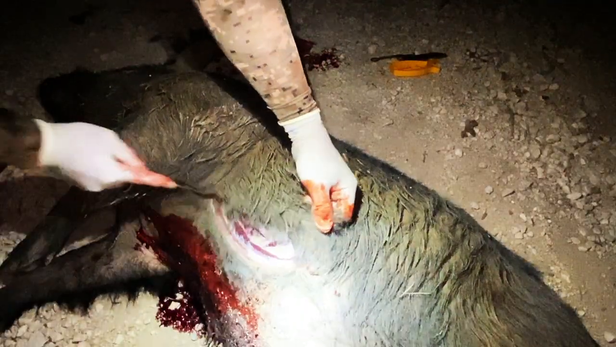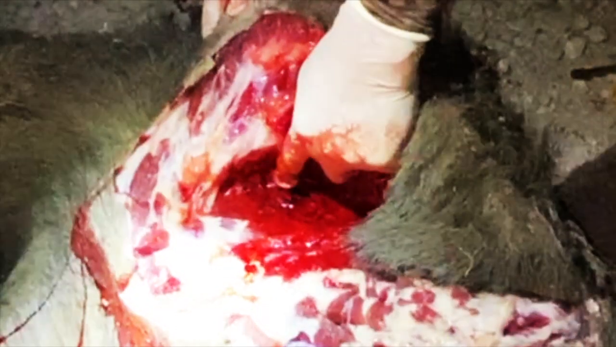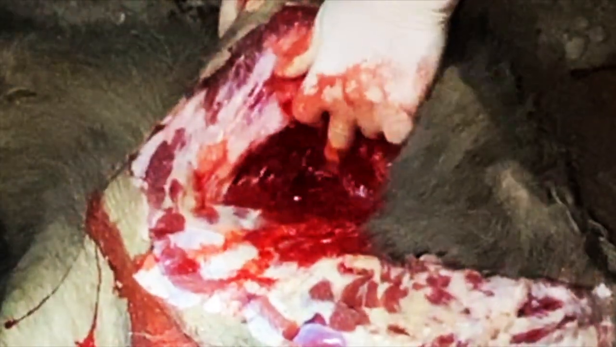Let me see if I can find the bullet. Let's see if I can find the bullet over here. I am really impressed with this knife. Look how rusty this thing is, but it went straight through. There's about 1.5 inches worth of damage there.